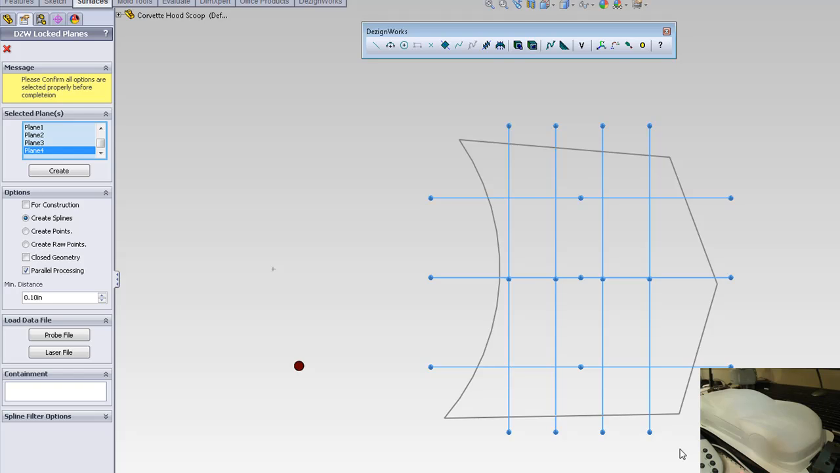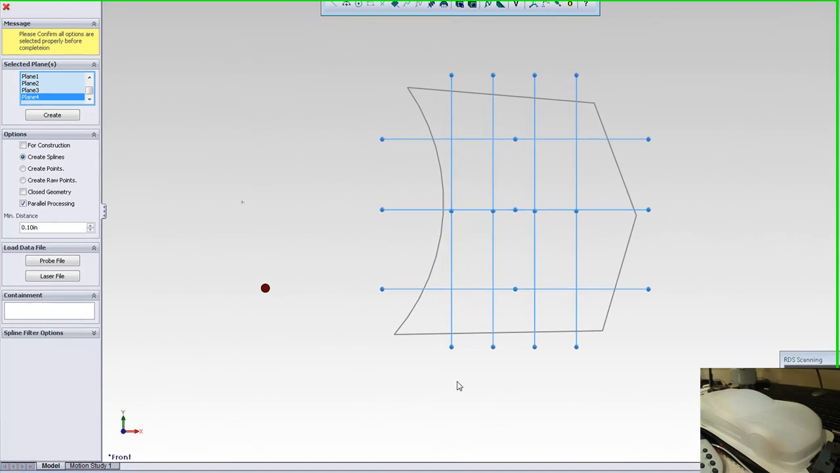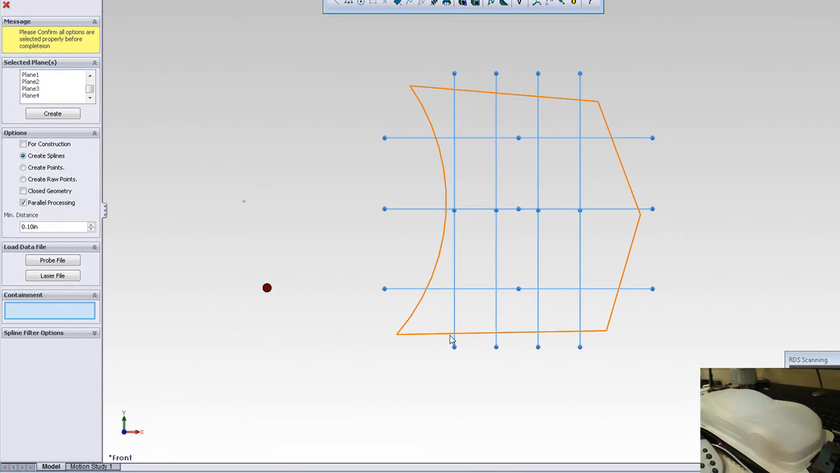It also stores the movement. So in this case, we've only selected a few planes, but while we're scanning, it stores the whole movement of the scan. We also want to be able to contain it. We're going to contain it by this boundary. And we can also adjust the point spacing of the curves.